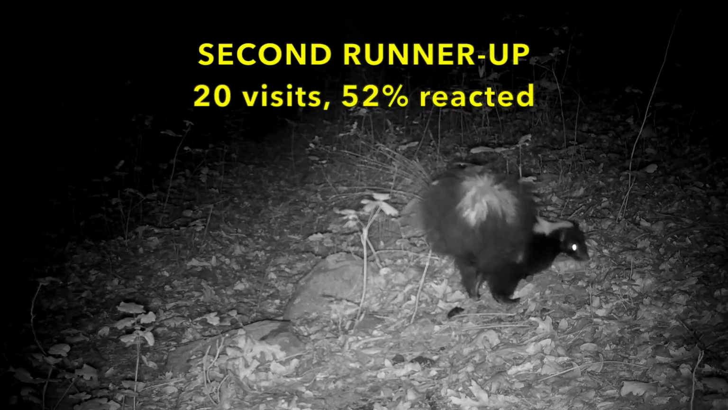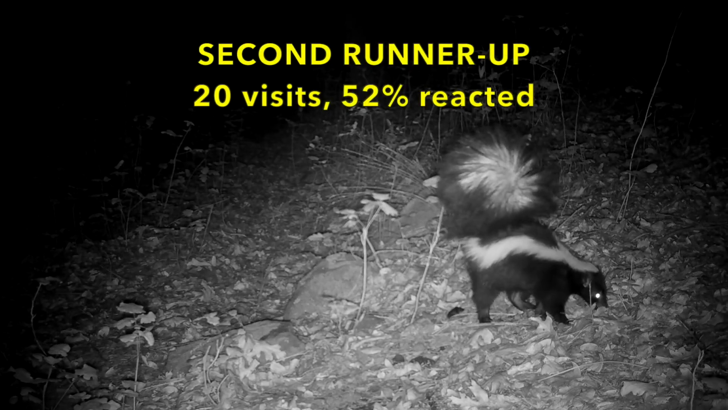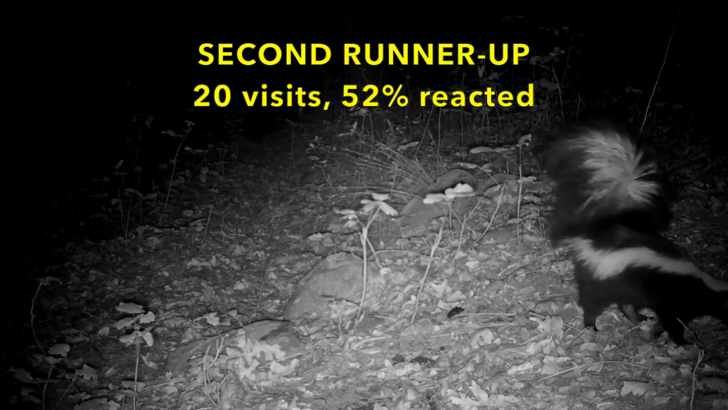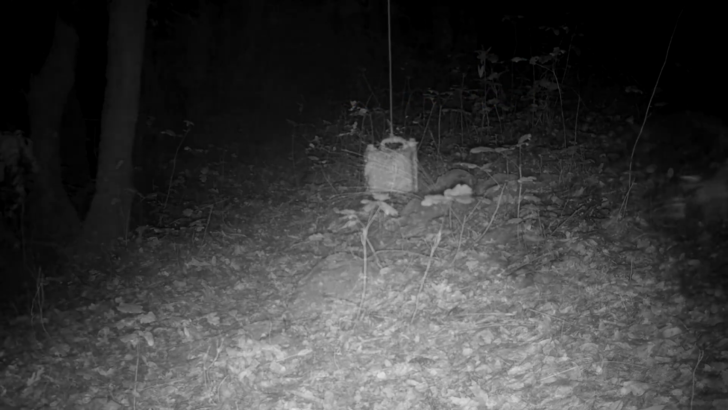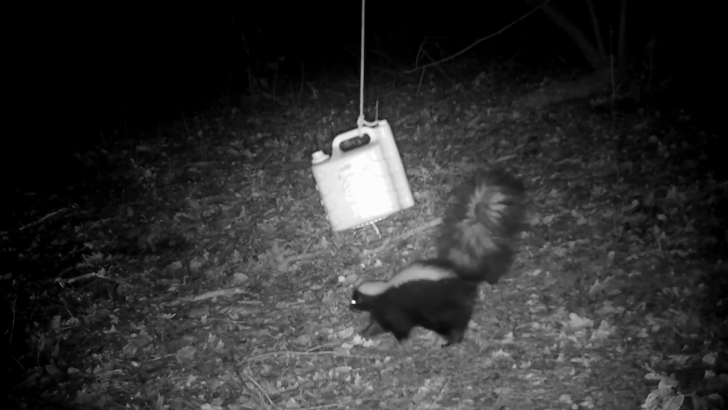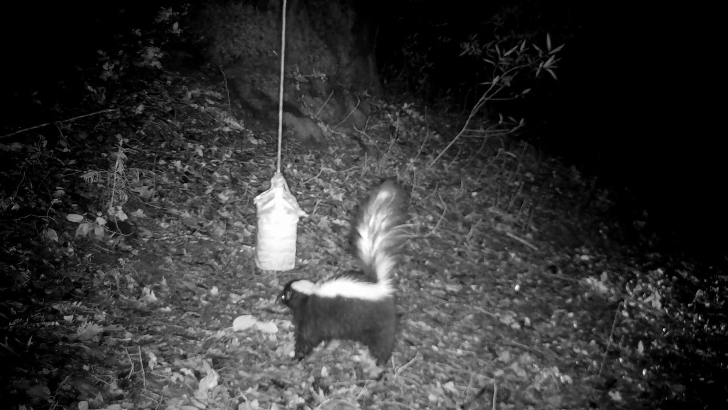The 2nd runner-up was the striped skunk. It made 20 visits and it reacted to the jug 52% of the time. I think that you would agree that this skunk showed no obvious reaction to the jug. Here it broke stride for a quick sniff, and here we see the rascal taking offense. Whenever the jug caught it by surprise, the skunk displayed its Jolly Roger and its dreaded stink cannon.